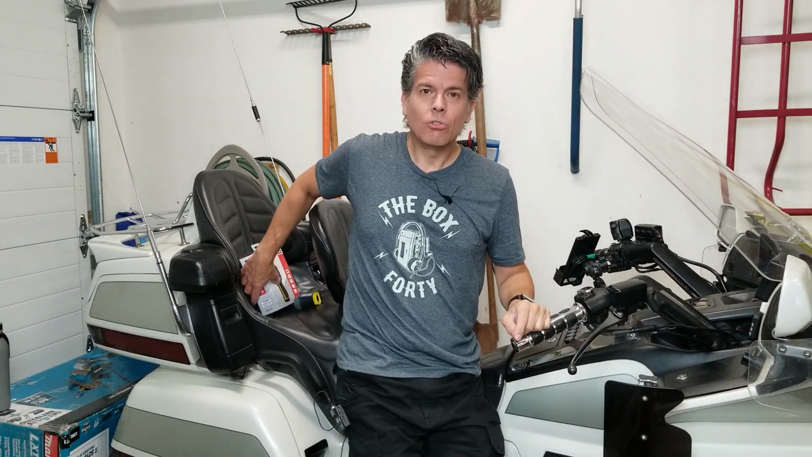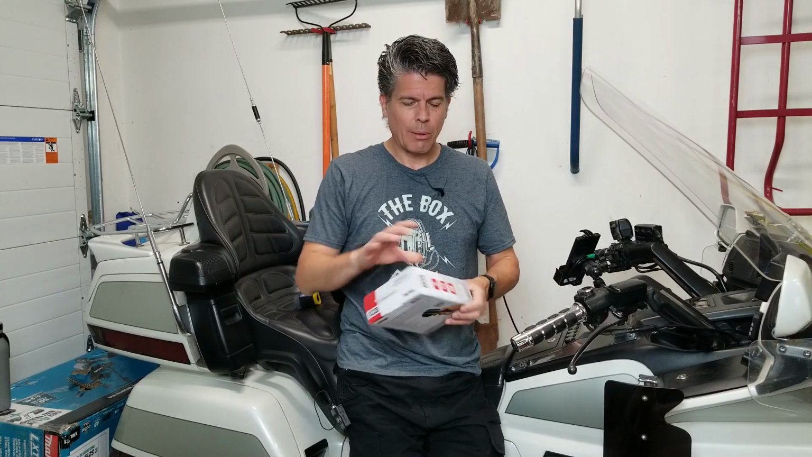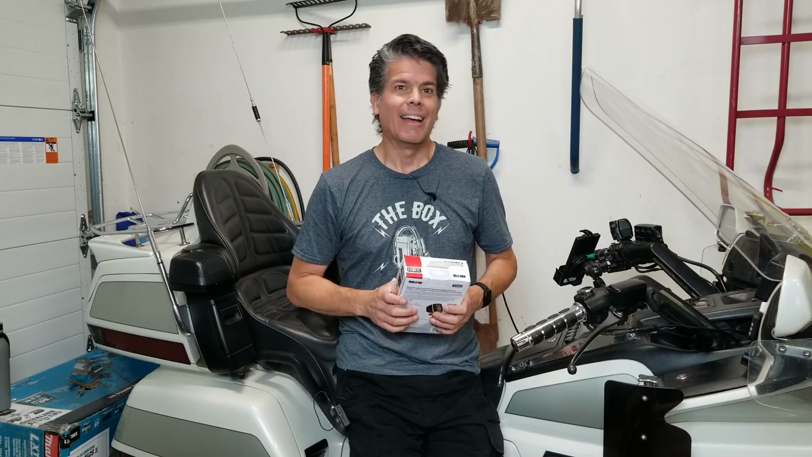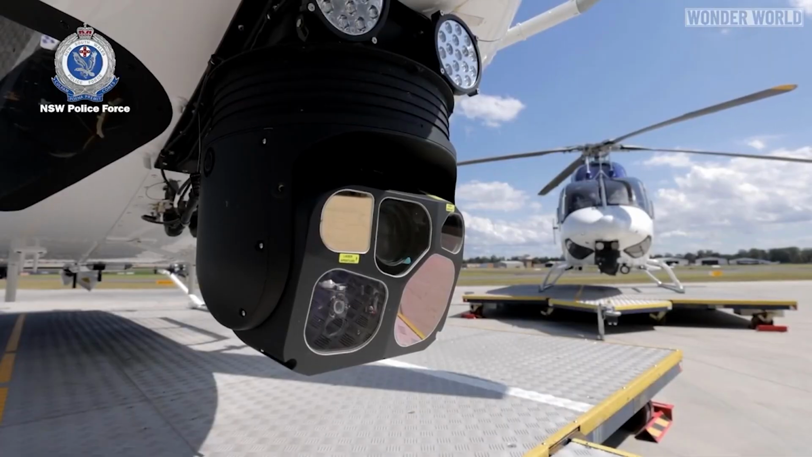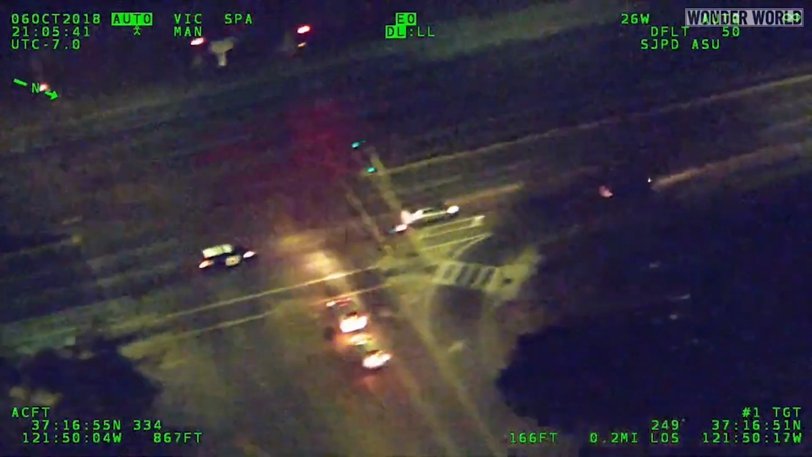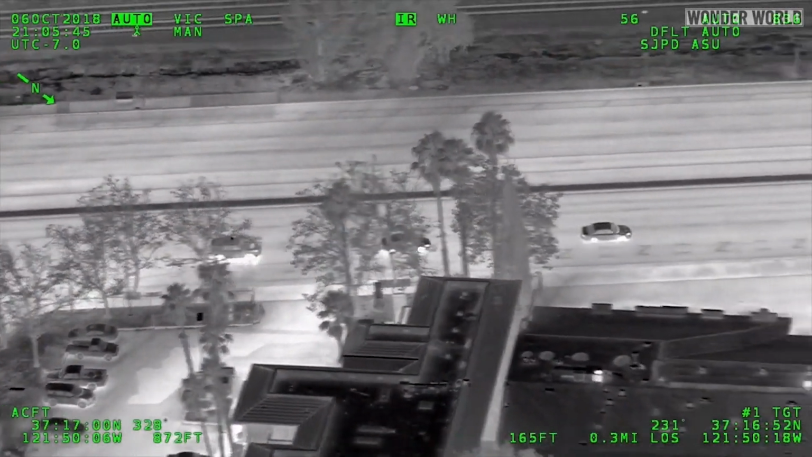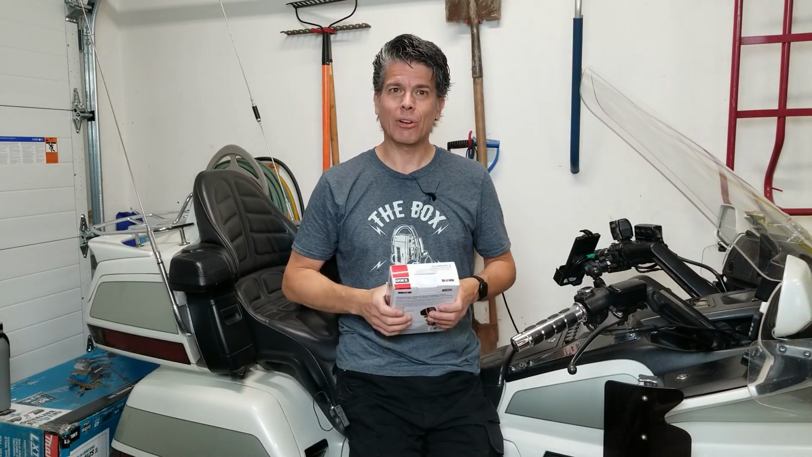All right, so you don't have a thermometer, you want to know the temperature of things. You could get yourself a FLIR camera. Yeah, a FLIR camera. You've seen those in use. They have them on helicopters for tracking people on the ground. You can see in infrared. You've seen firefighters using it to locate fires inside of walls. And then you go and look and see what they cost.